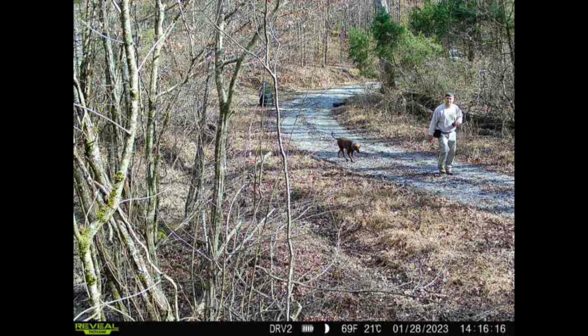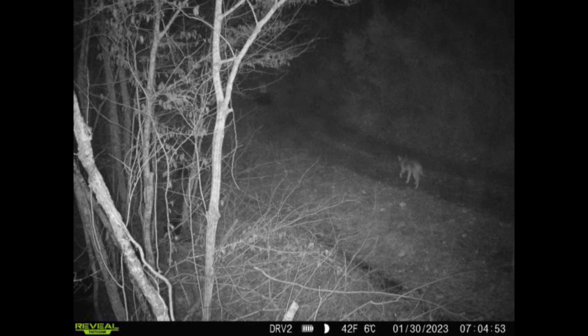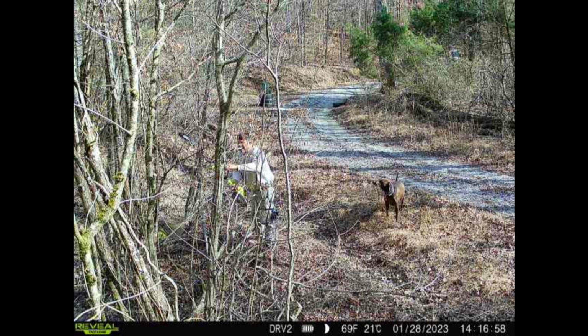But to kind of get some scale, I was out here previously setting up the cameras and just walking by to test them, and you see my brown lab mix there, and she's about 85 to 90 pounds, and she's about the same size as this coyote. If you compare the height and the size of the image, ballpark, they're pretty close to the same size. My dog's about 85 pounds, so I'm guessing that coyote's in about that same weight range, which is kind of large.